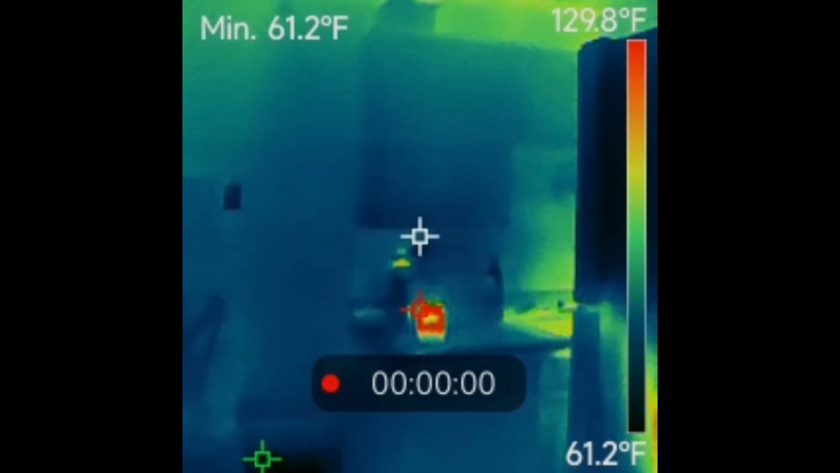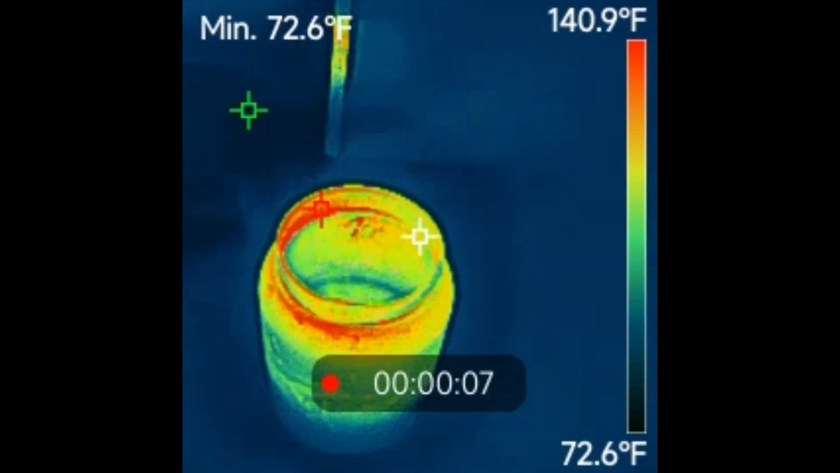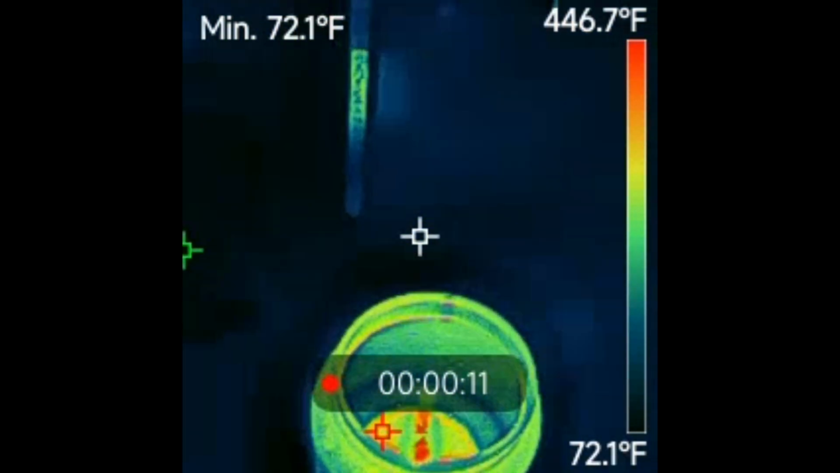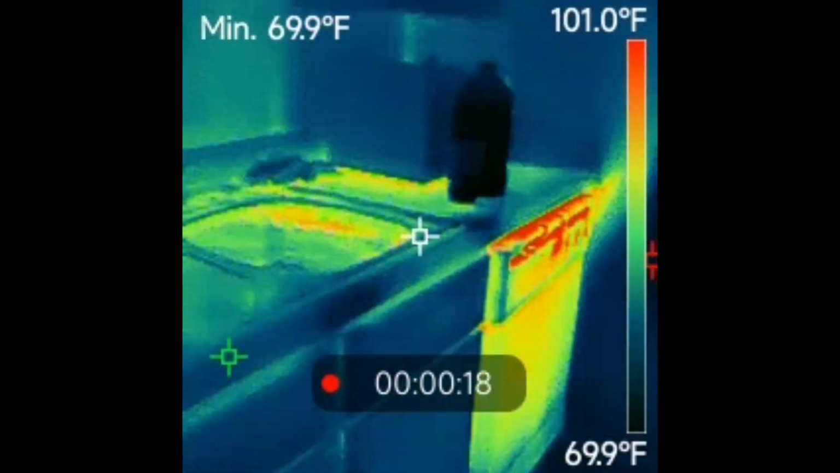So here's some test footage of my thermal camera that I got, and I'll just be doing a voiceover. So here we're looking at a candle that's actively burning. At the top right corner is the max temp that the camera picks up, and you see how hot that is, 446 degrees. And you can also see the smoke trail coming off of that, so that's pretty cool. And it's glowing bright red.